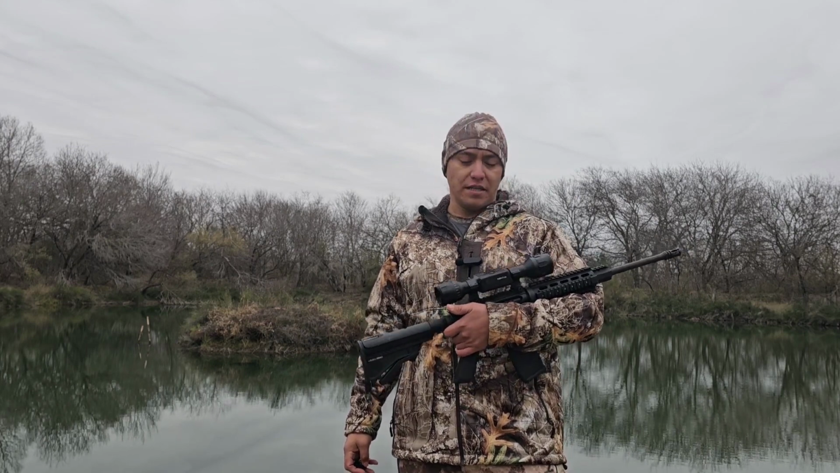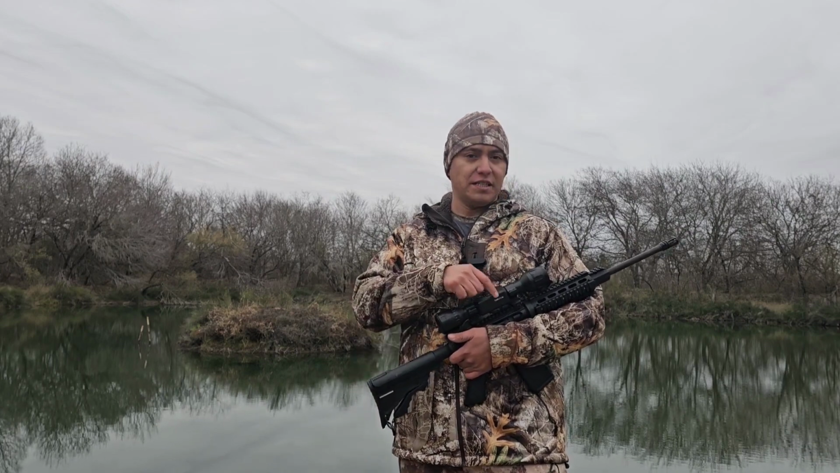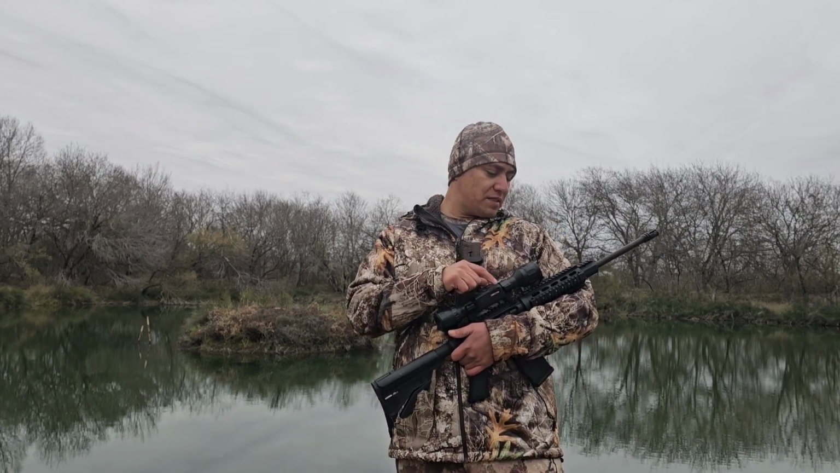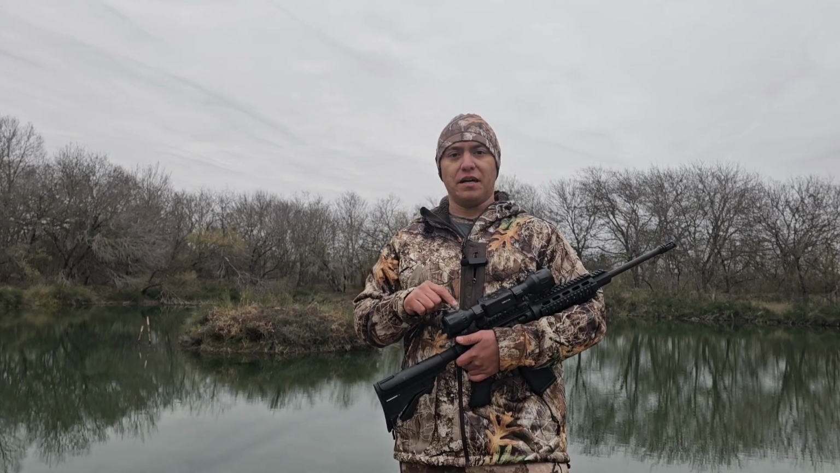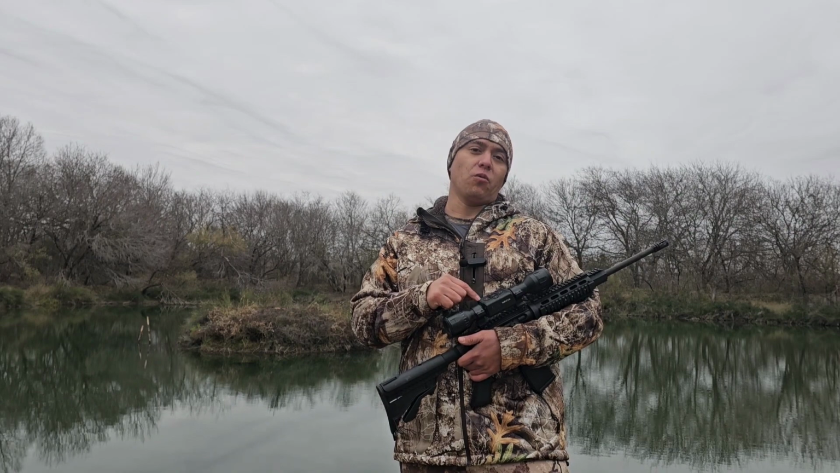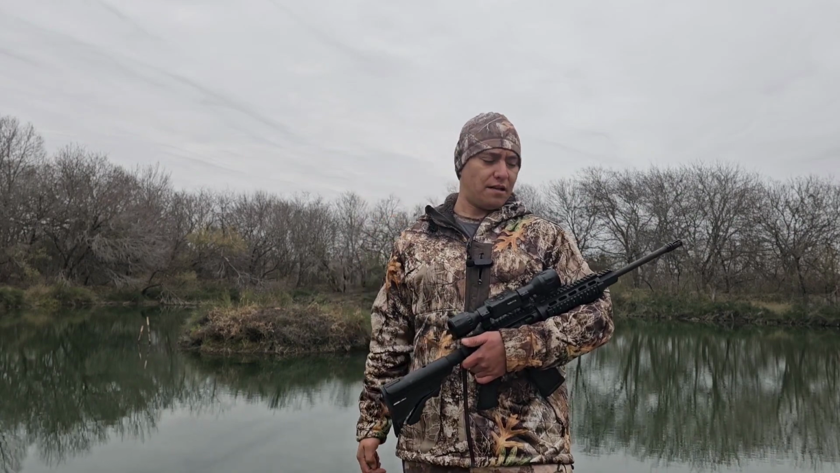Nothing has really changed, and why change if it's been working? So again, the only thing I do plan on changing out is this. No set date on that, but that is my plan in the future: to buy another one of these that can actually record, and maybe jump up to a mid-level thermal or something like that. We'll see what we do.